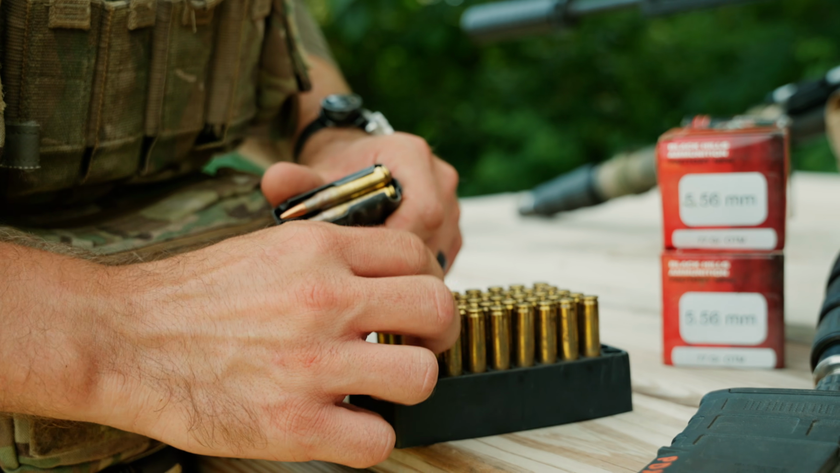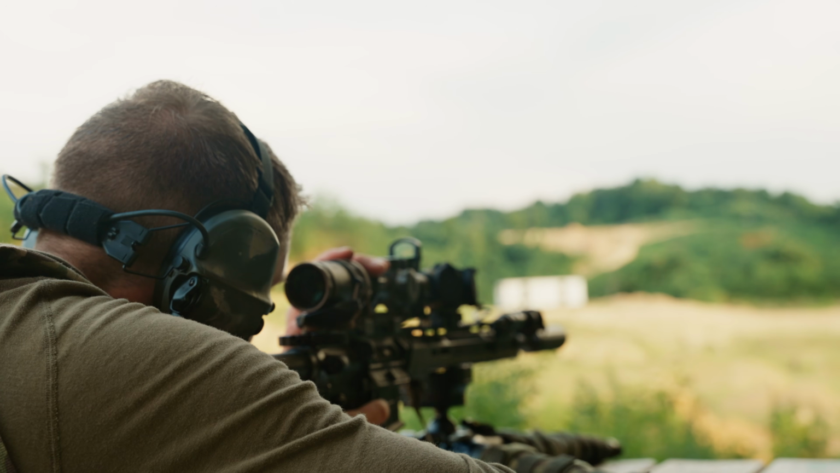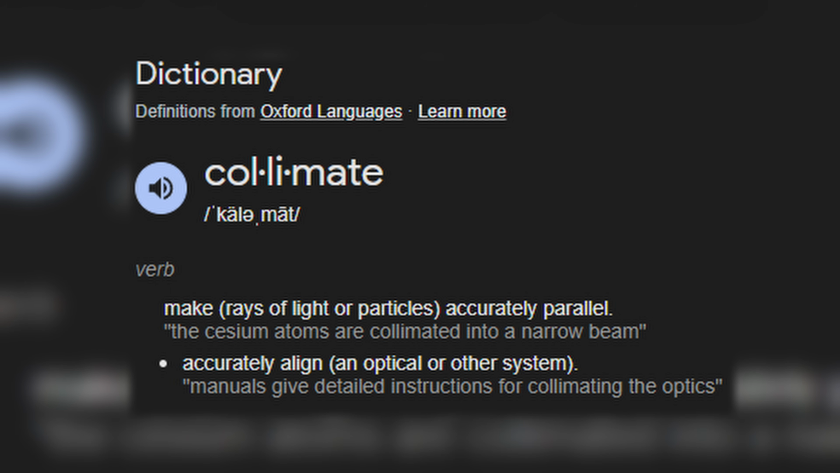So for example, when you finally get to page 22 of the complicated manual, you learn about zeroing the reticle in standalone mode as if you did not have this in front of an LPVO. The problem is, 1-0 does not hold for all of your distances because first you have to collimate the unit. And collimating the unit is not talked about until page 29 in one tiny paragraph, and nowhere does it mention that it's important to do this first. Well, it is important to do this first. If you don't, you are going to have major problems, and we did.